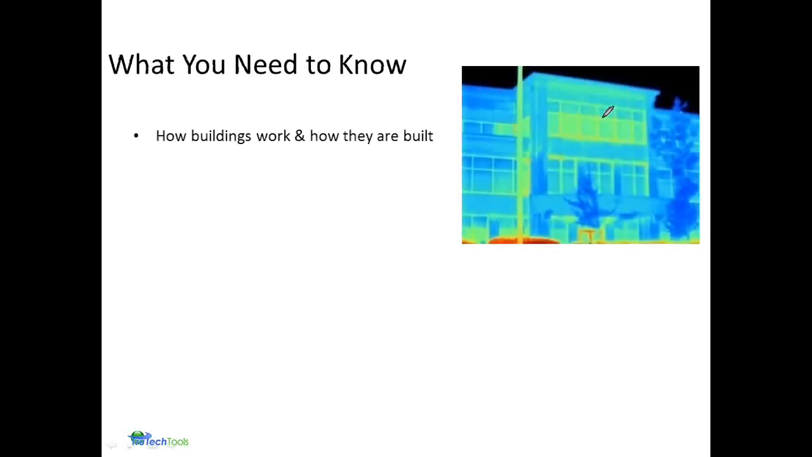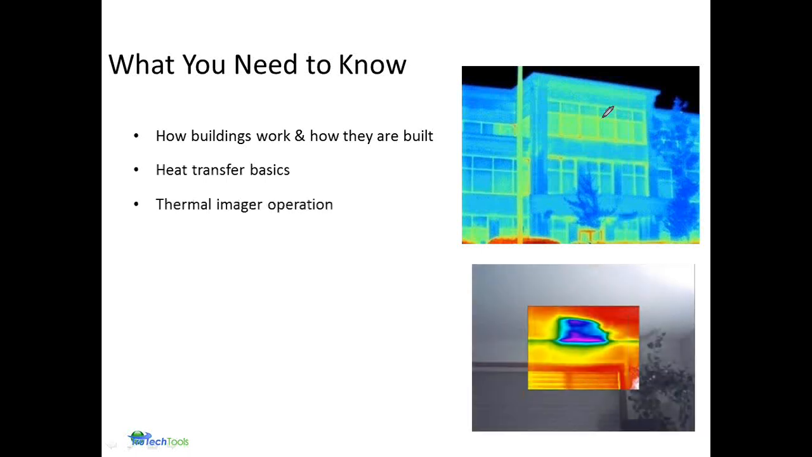So what do you need to know? Well, you really need to understand how a building works, the materials that go into it, understanding the different types of insulation, the different types of wood structures. You should understand the basics of heat transfer, so you understand that movement, so that when you're interpreting your image, you'll have a good explanation of exactly what's going on.